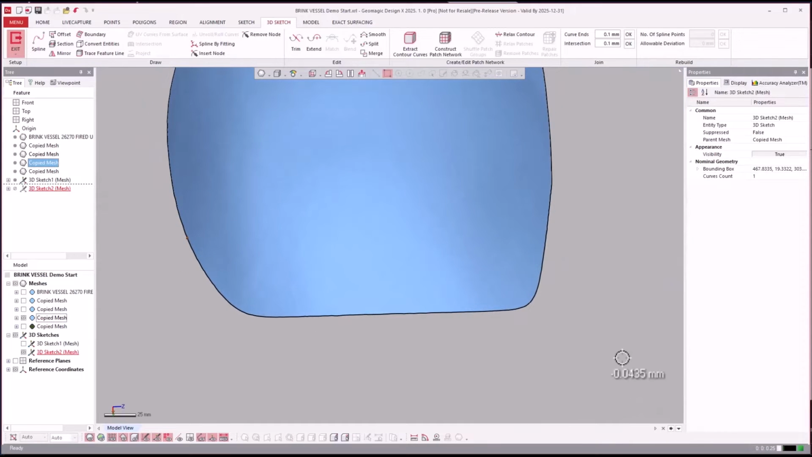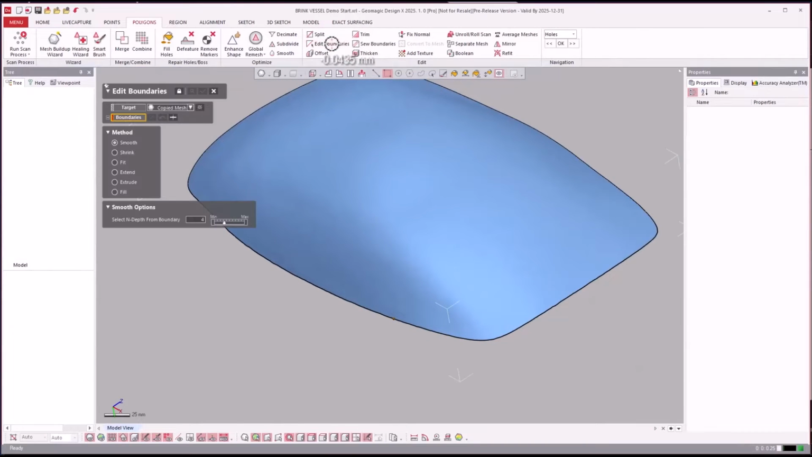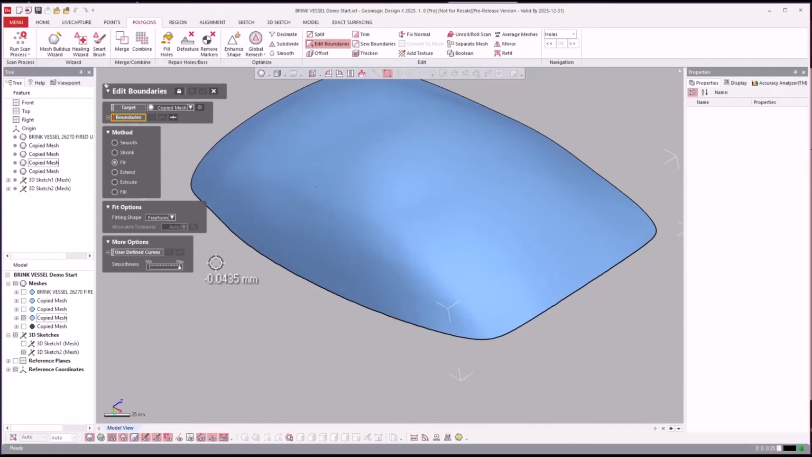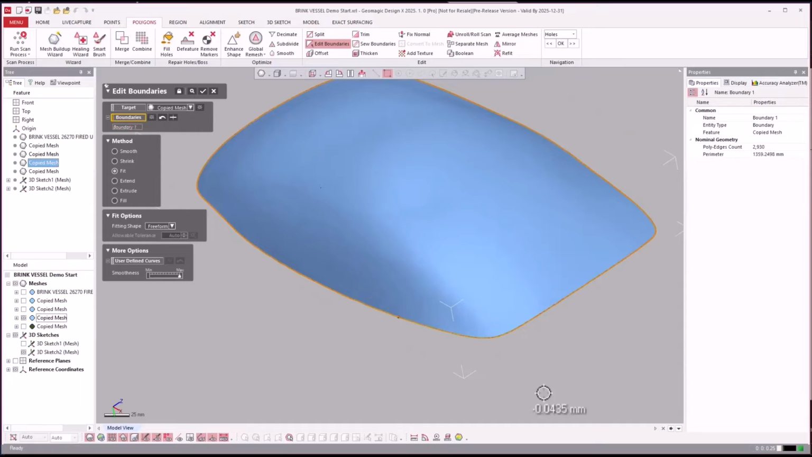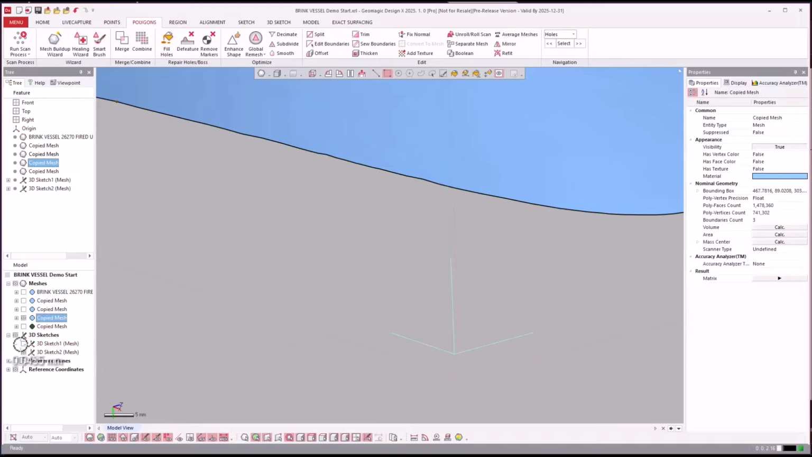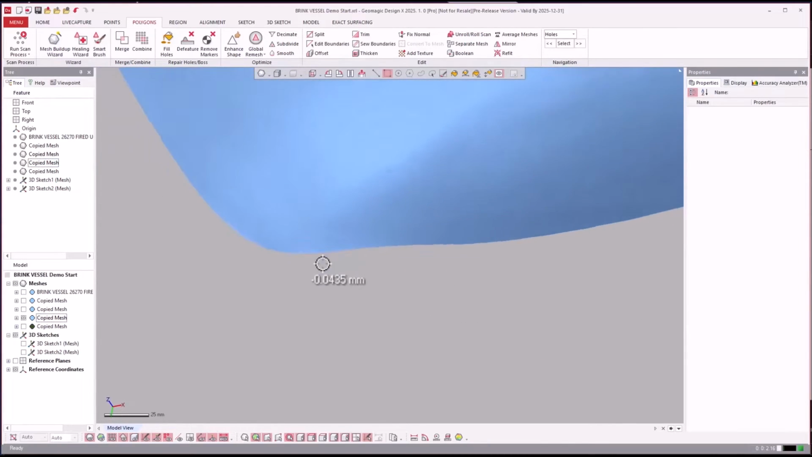So now we have a curve. And you can come over here and you can say, I want to fit a curve to the boundary there, and then hit OK. So I'm using the curve, we'll turn it off, to create a beautiful, nice, clean edge.